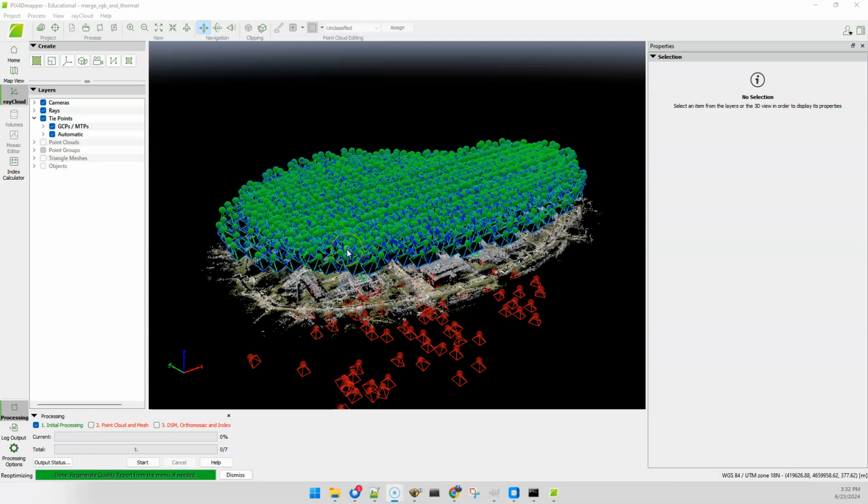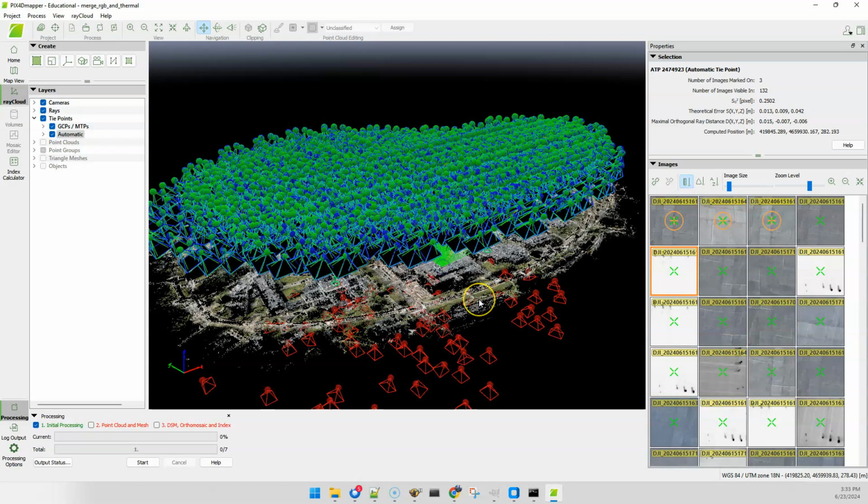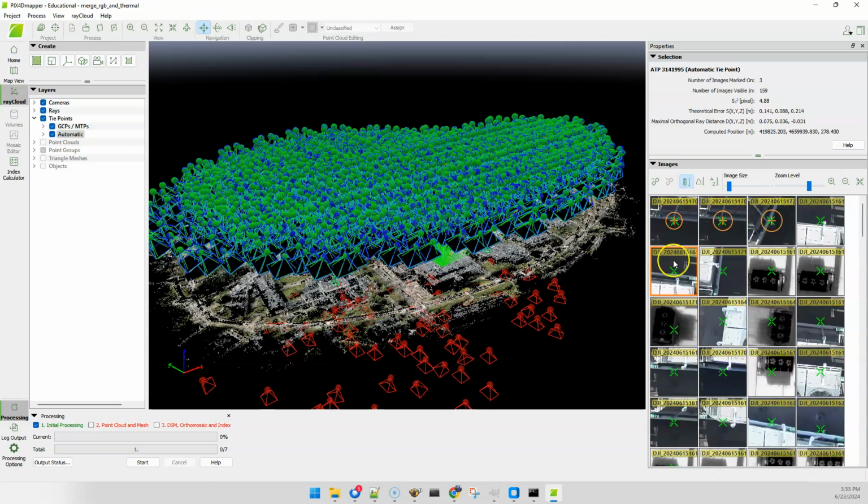Okay, so that re-optimization is done, and so now it's time to move on to the next step. Always a good idea to check things out and make sure that things look good. One of the things I'll mention is a lot of these rooftops actually have really great features, things that show out really well on the RGB, but also really well on the thermal. And I'll just show you an example.